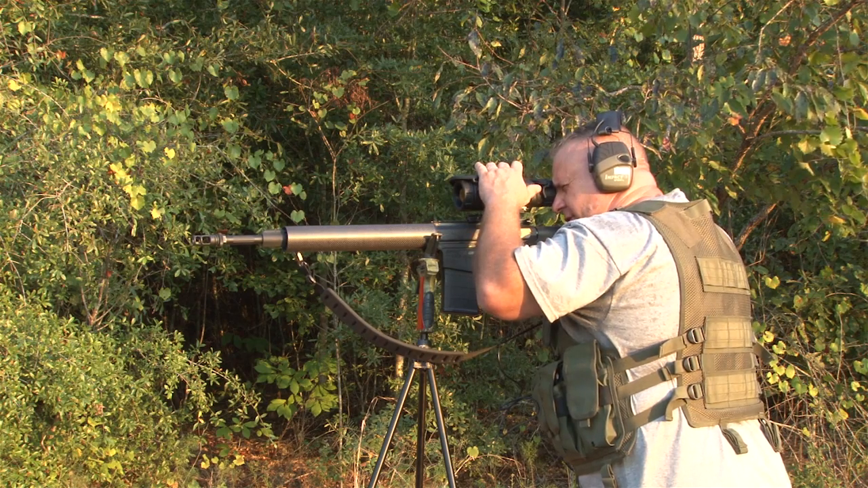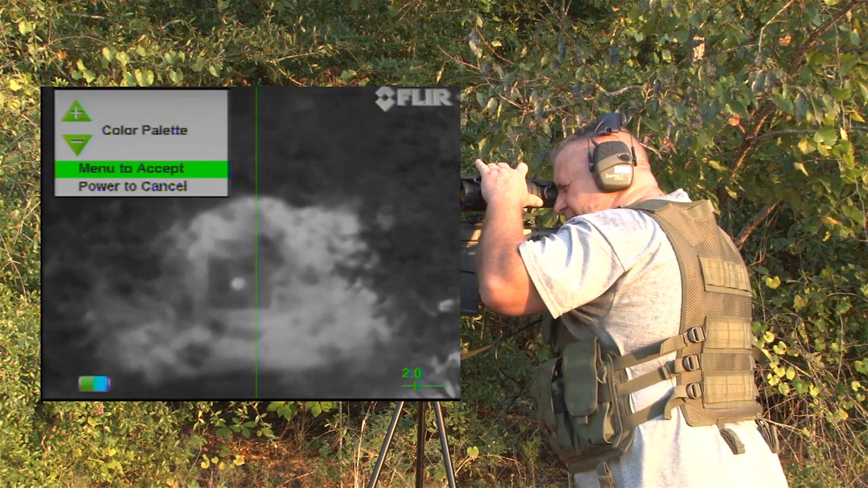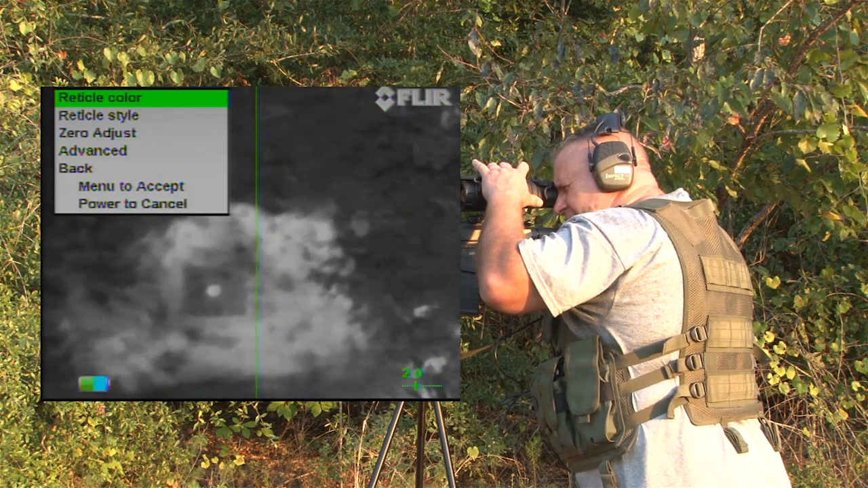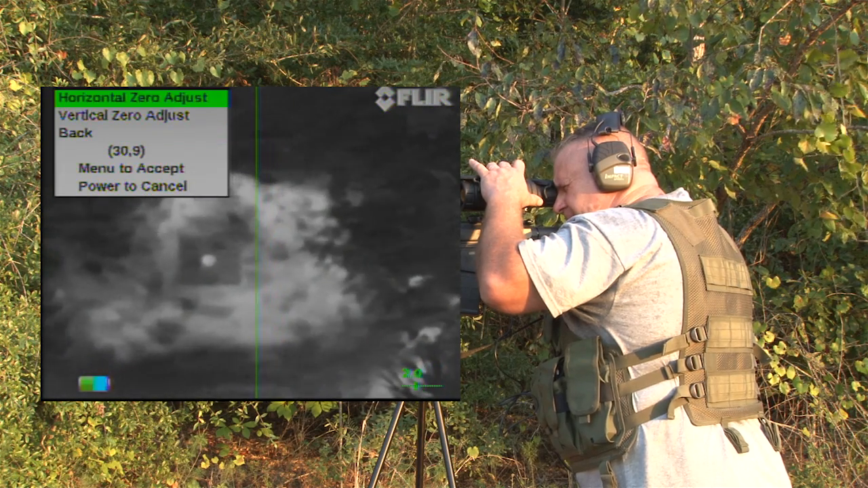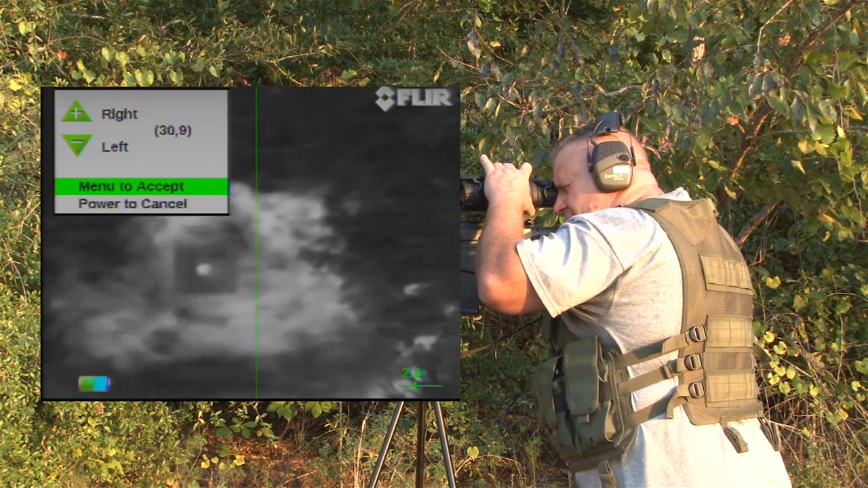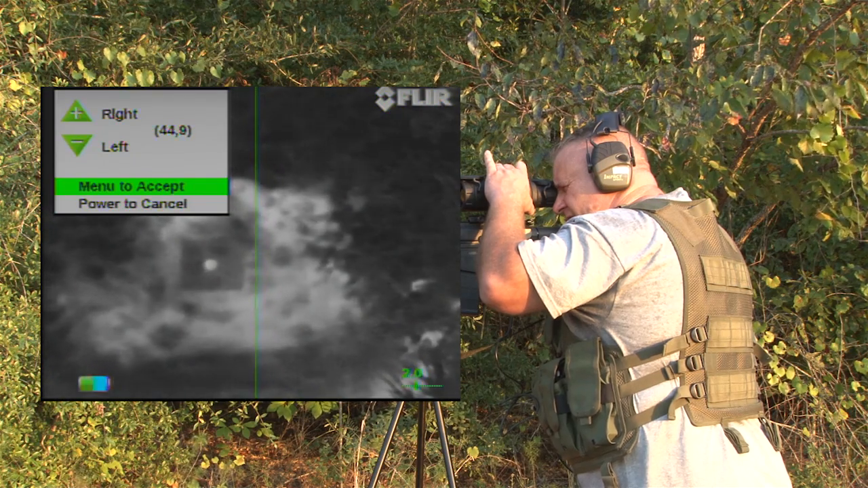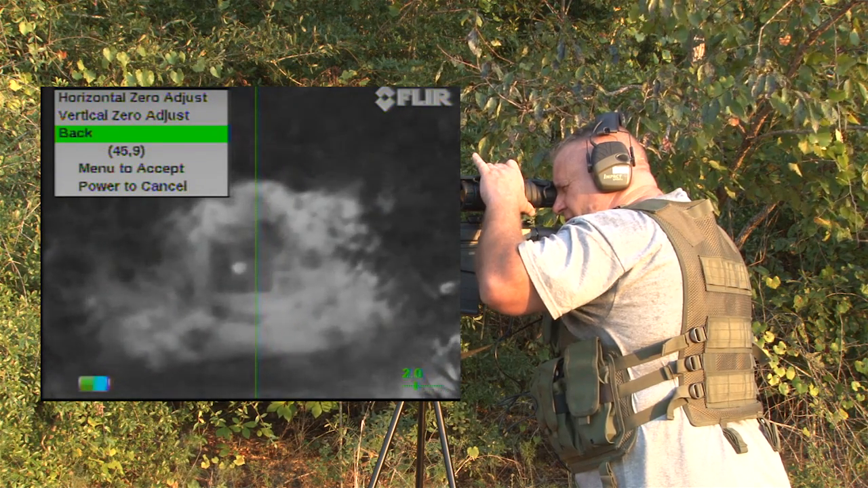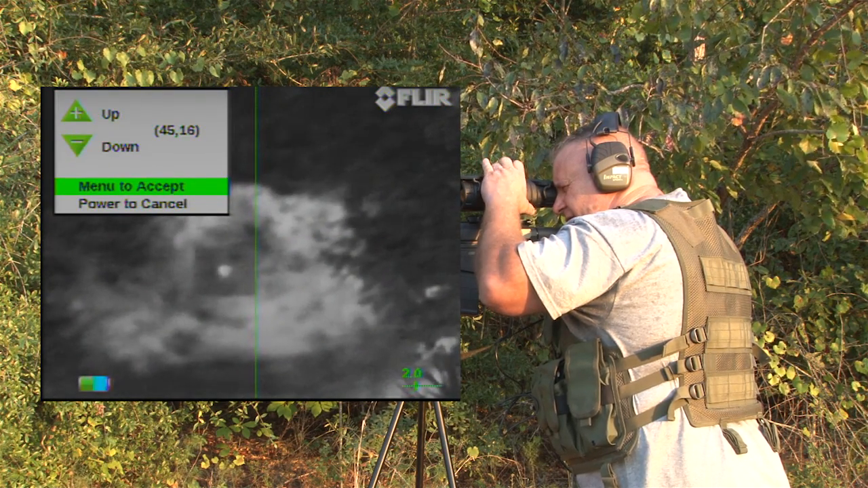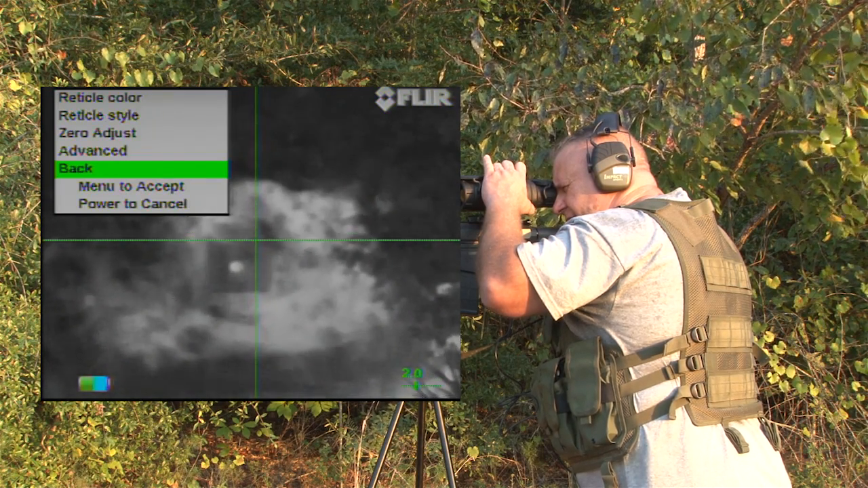All right, we're going to make our third correction here. Enter the menu mode. Going to setup, tab down to zero adjustment. Make another horizontal correction. I'm going to take it down to a left 45, we're going to make a vertical correction, and we're going to do it down 15. Okay. Continue to accept, back out, and exit.